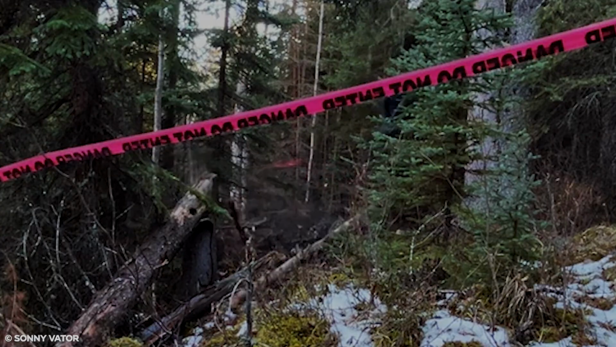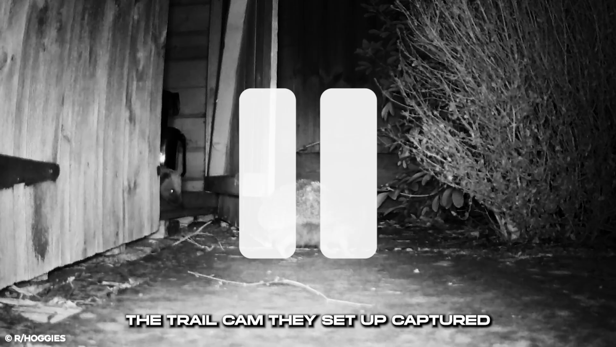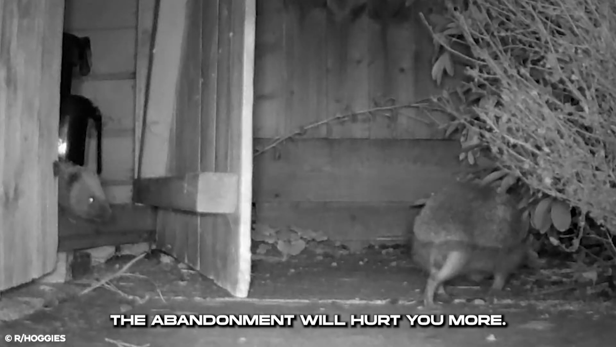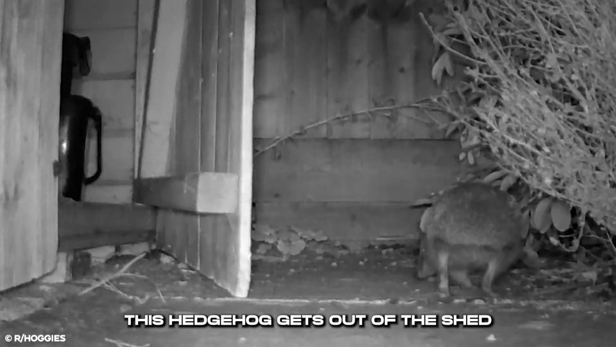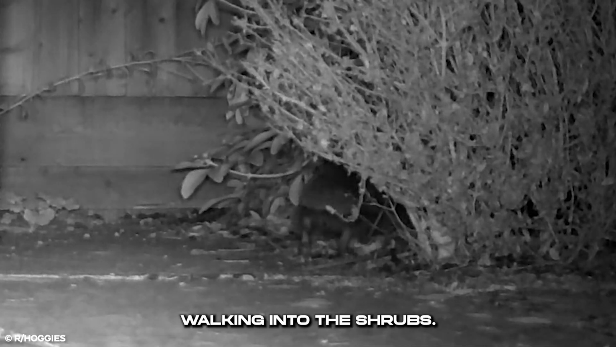The homeowner was hearing strange sounds from their shed. The trail cam they set up captured the sad and disturbing sight. The abandonment will hurt you more. This hedgehog gets out of the shed and looks about for a way out. The trail cam captures it walking into the shrubs.